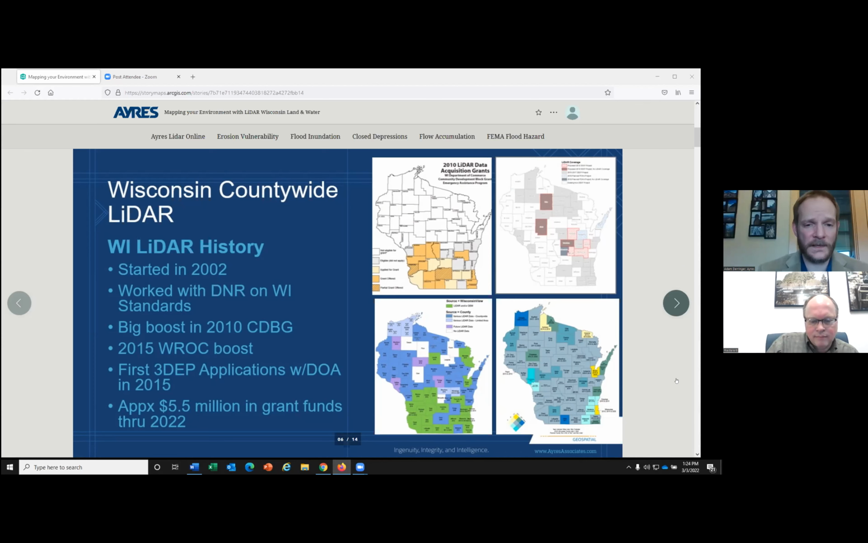They started to realize the value of this high resolution topographic elevation data. And then shortly after that, a federal program run by USGS called 3DEP started to finally get funded. It had been around for several years, and myself and a woman named Anna out of Coastal Management decided, what the heck, we're going to write a grant for this.